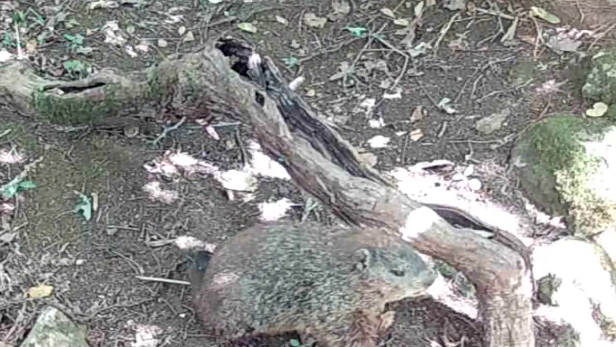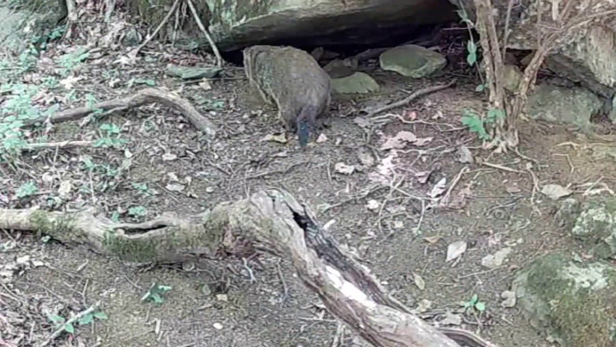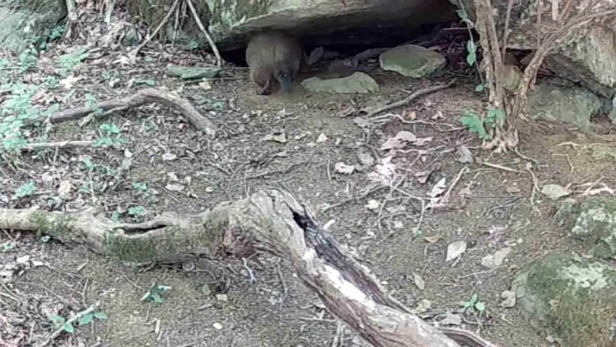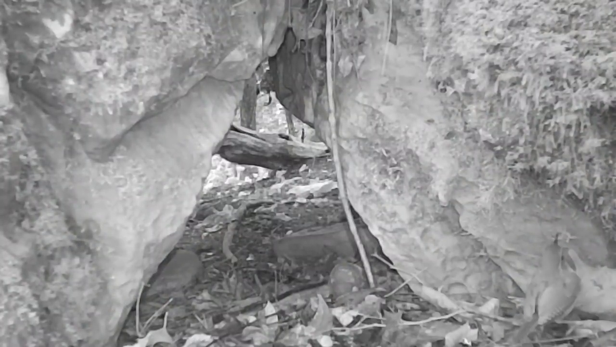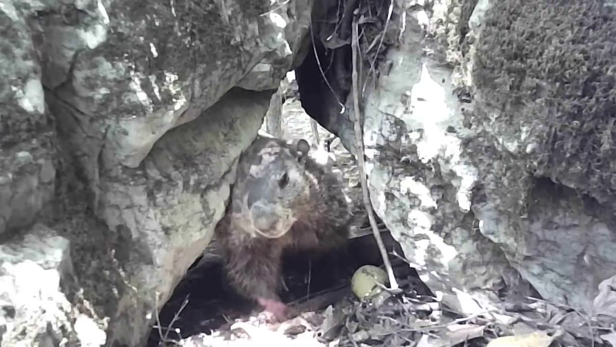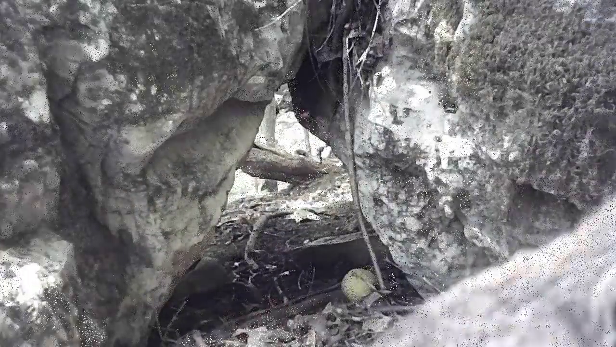But he's just out browsing, relaxing. But it's getting way too hot in the afternoon for him. So he's just going to turn in. And behind the rock, there's a little wren getting him some nesting material. And there's old Dirty Dan, passing through the back door. He just comes and he goes.